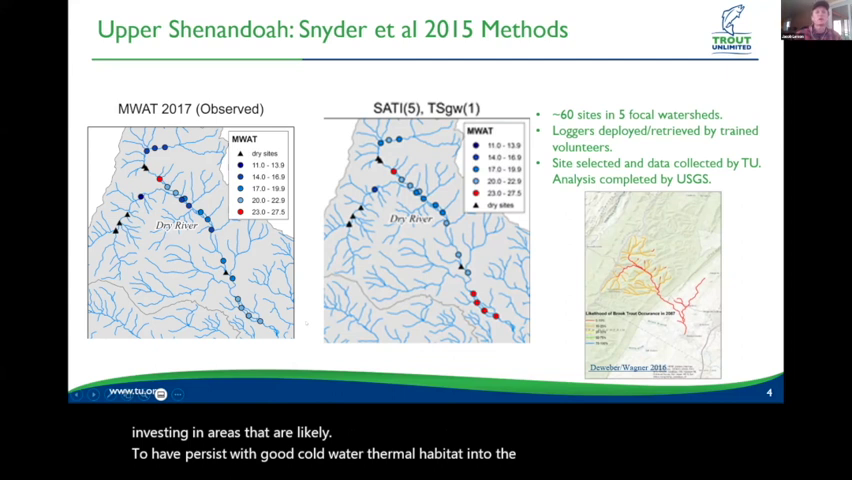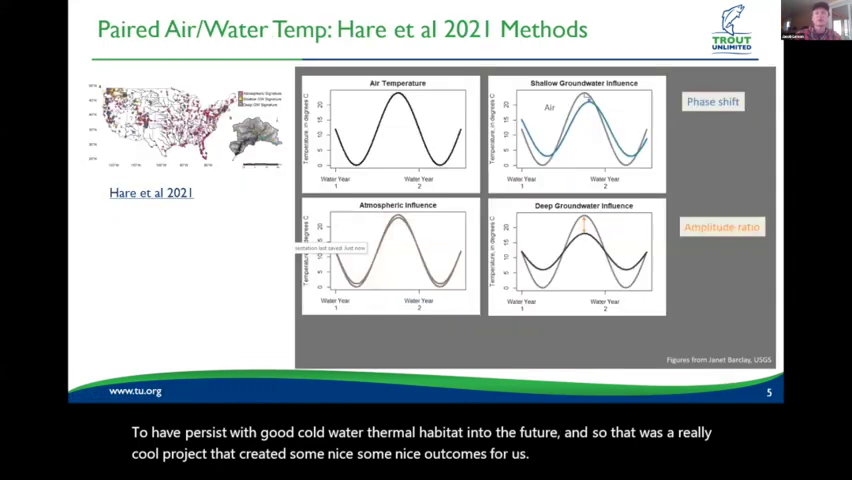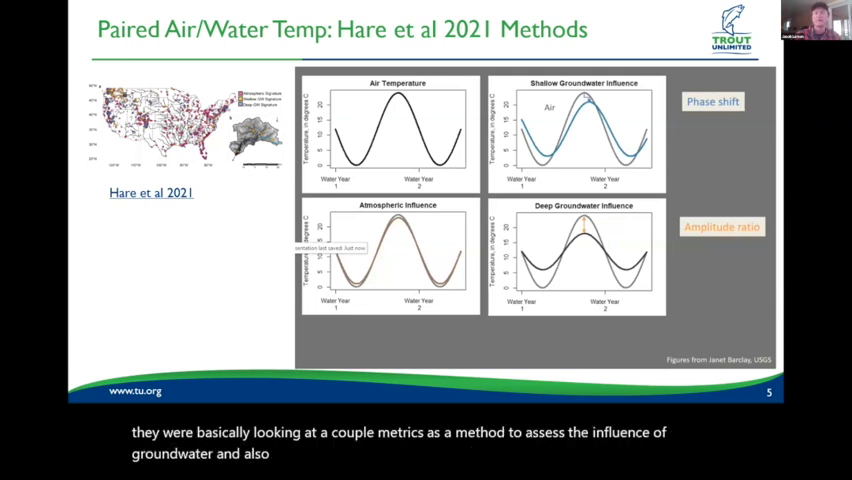Another inspiration for this work was the Hare et al. paper that was just released last year. And they were basically looking at a couple metrics as a method to assess the influence of groundwater and also the potential depth of those groundwater sources. So at a very basic level, the first metric they're looking at is phase shift.